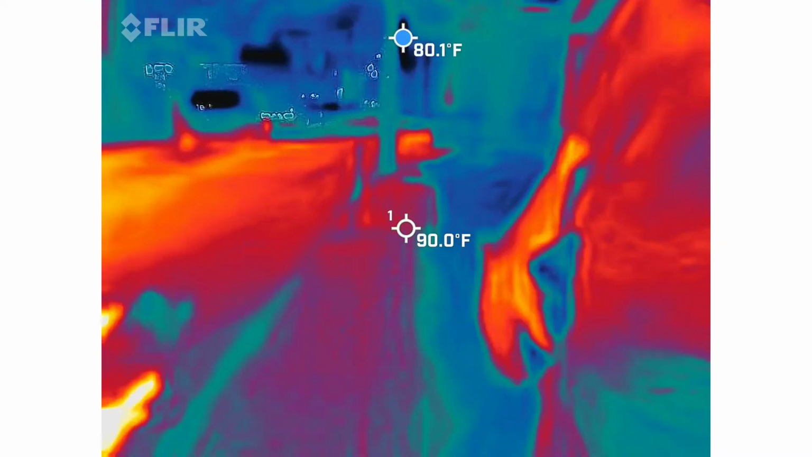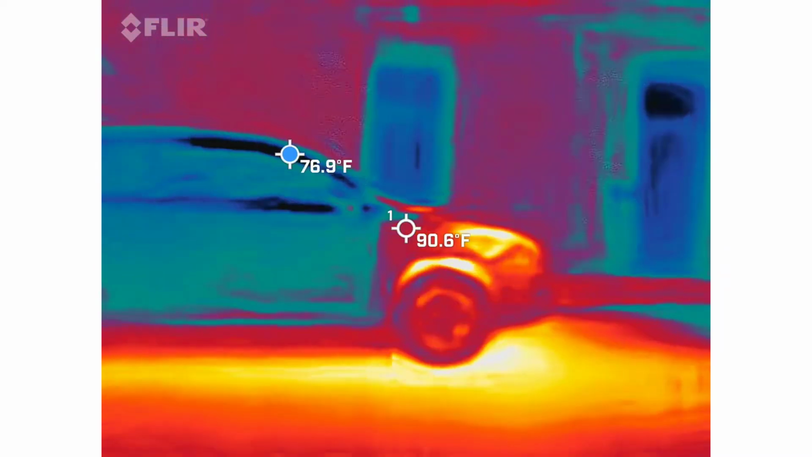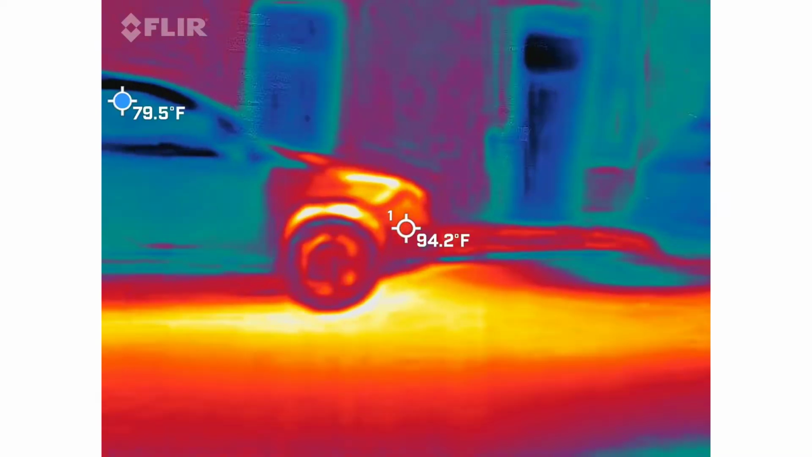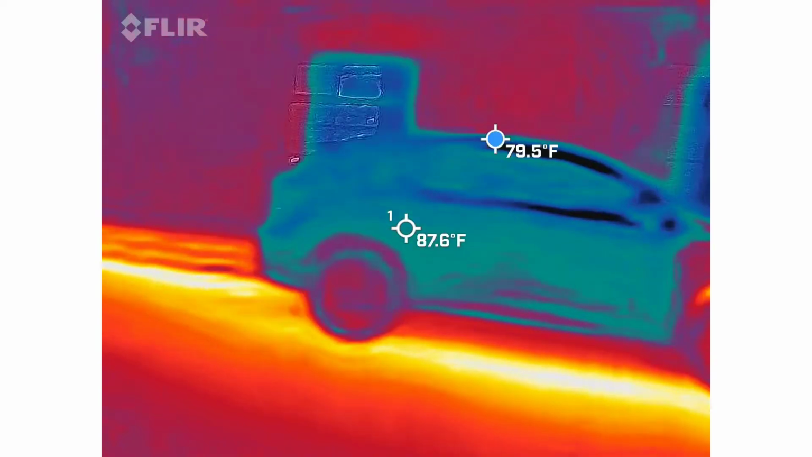So let's talk about why we started here. Did you guys eat here? No, we had a drink while we were waiting. I'm trying to think, where did y'all sit? At the bar, in the middle.